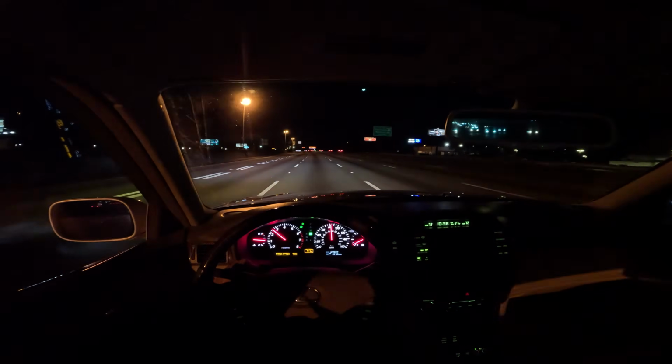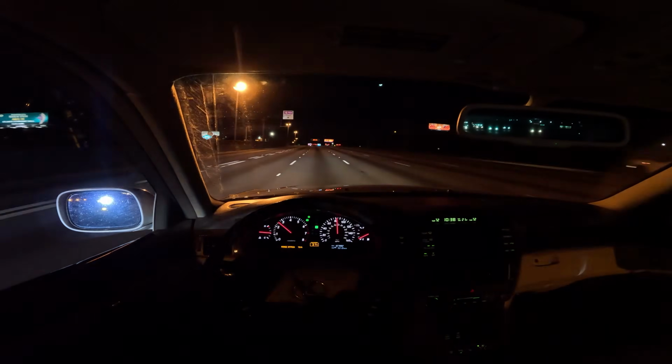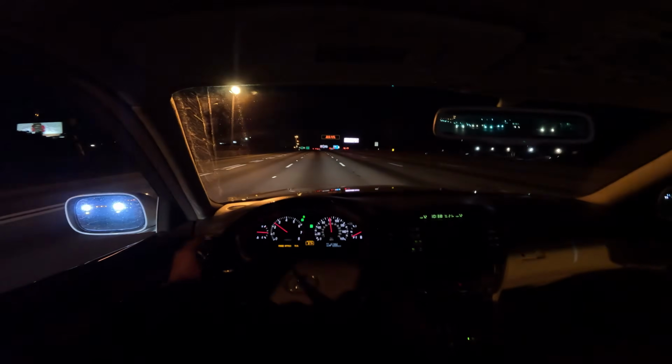This is full bright, as you can see. This is pretty much the brightness that was set at night. Here we go. That's proper.